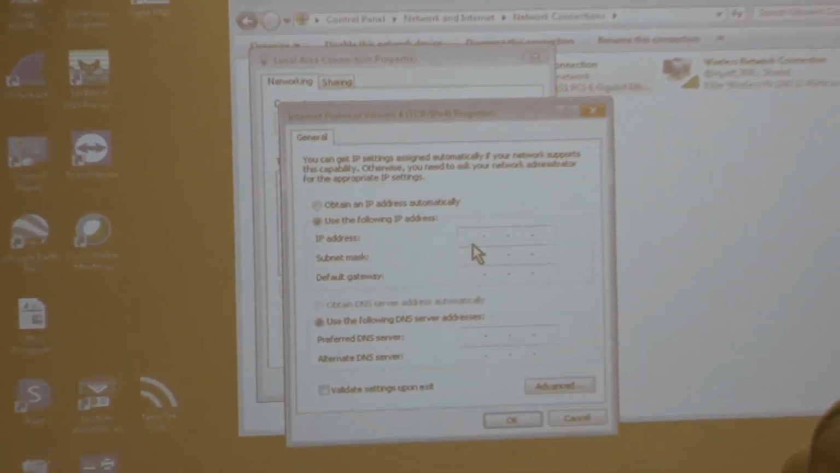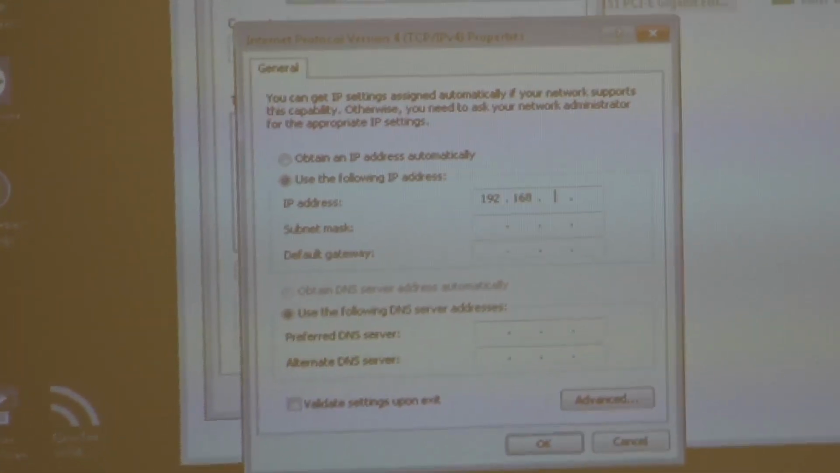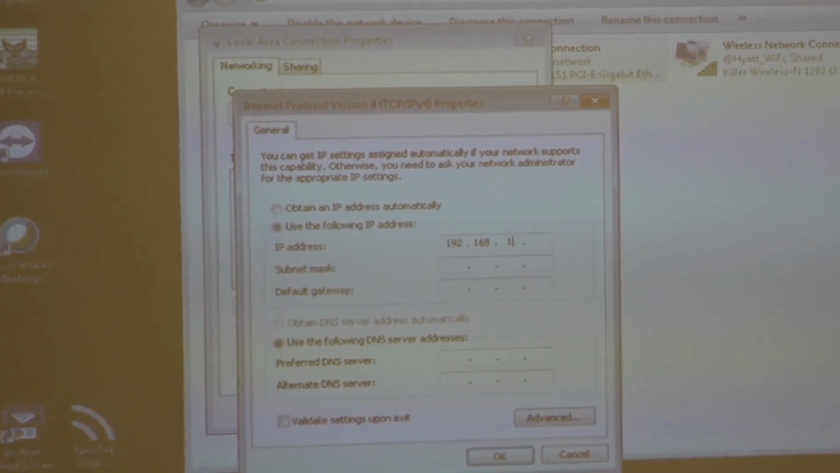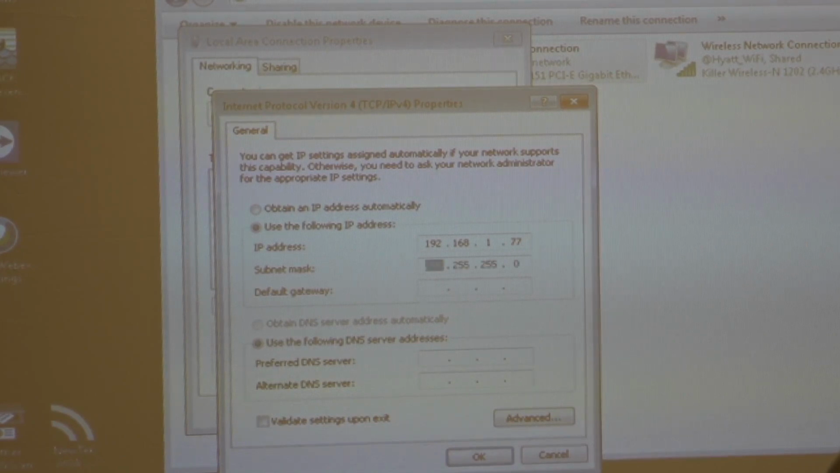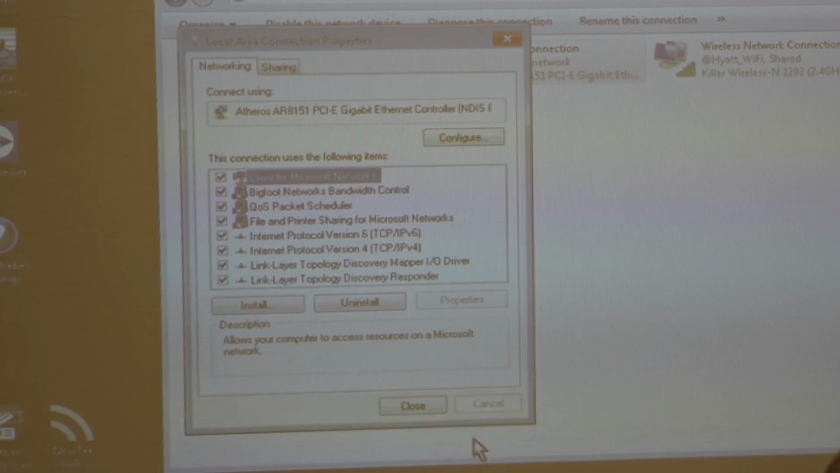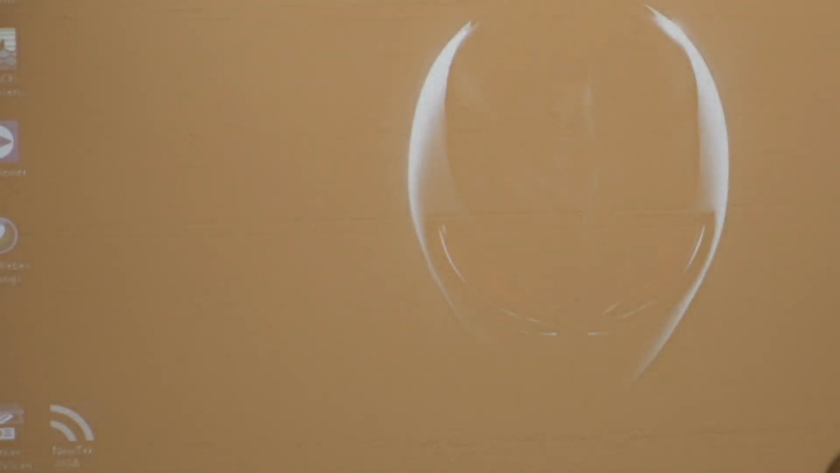All right? So to talk to this laser, it's 192.168.1.77, and this is in the manual, so make sure you read the manual. Hit the tab button, it automatically sets the subnet mask for you, and click OK. Close it. So now my network connection is ready to talk to this.